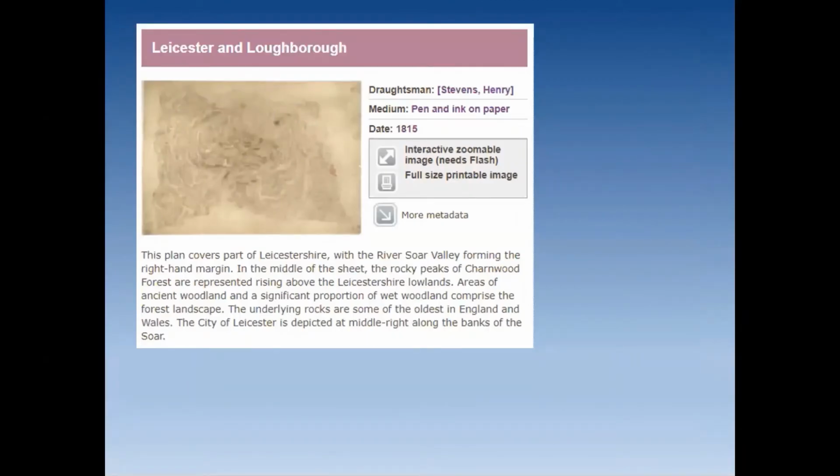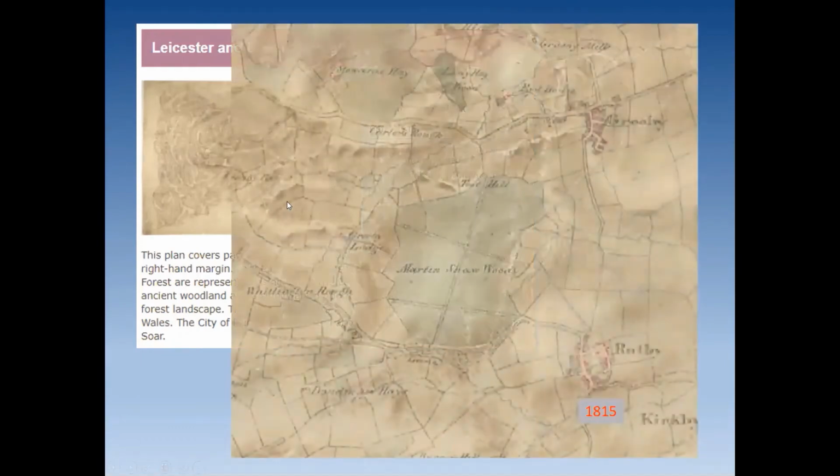So I thought I'd better have a quick check at the 2-inch map for Martinshaw Wood, because I hadn't done that, and putting this talk together earlier today, thought, well, I better have a quick look. So here is what you might see at the British Library, and it's the Leicester and Loughborough sheet, which has got Martinshaw Wood on it, dating from 1815. If you can get to the links that we put up later on, then you should be able to find this sheet. And there we go. There's a detail of Martinshaw, and quite clearly Martinshaw Wood, and the rides in it. And this is from 1815.